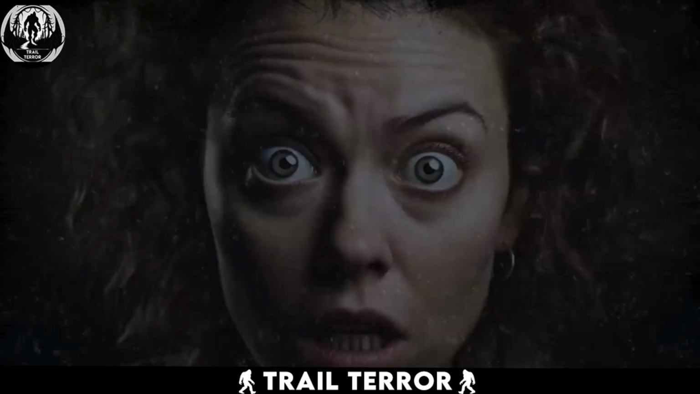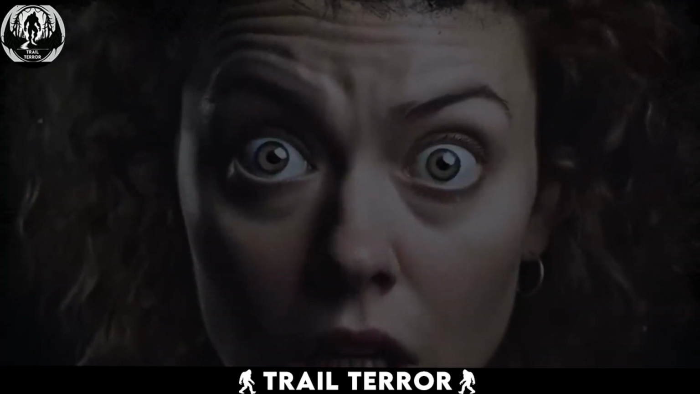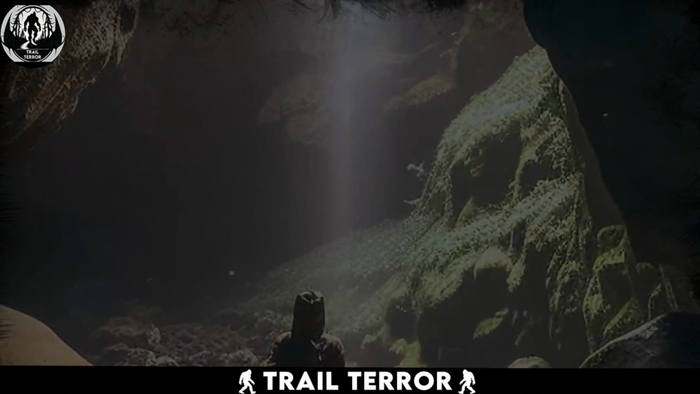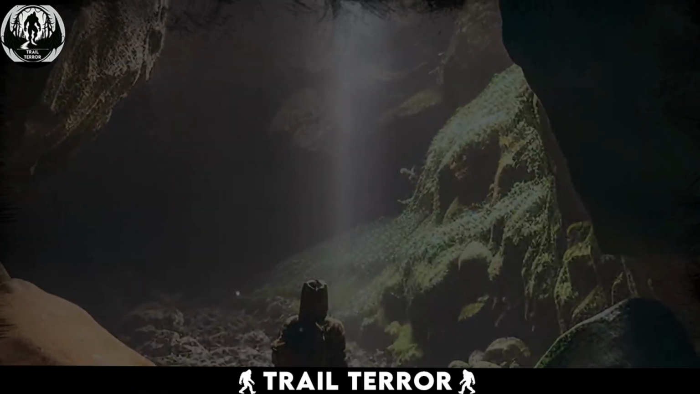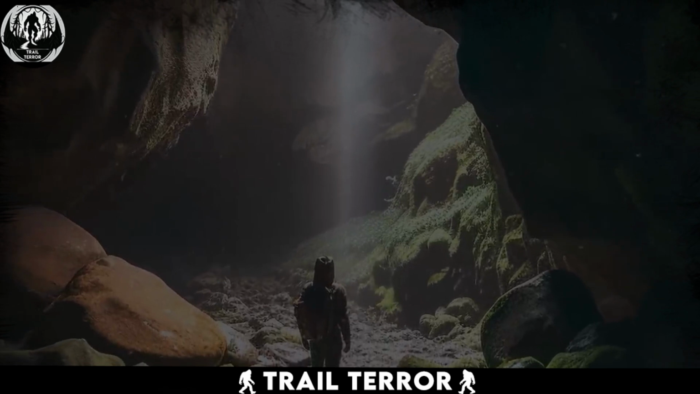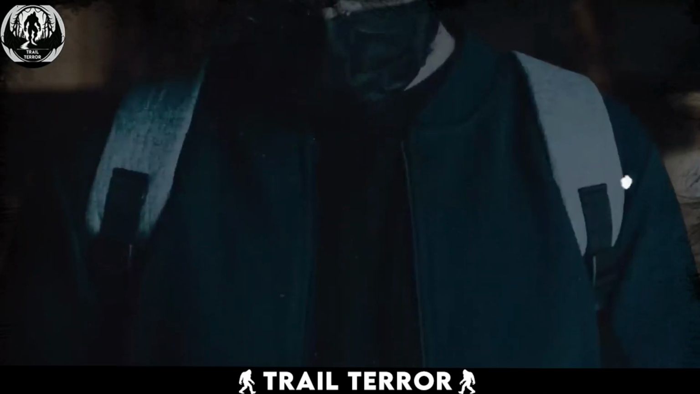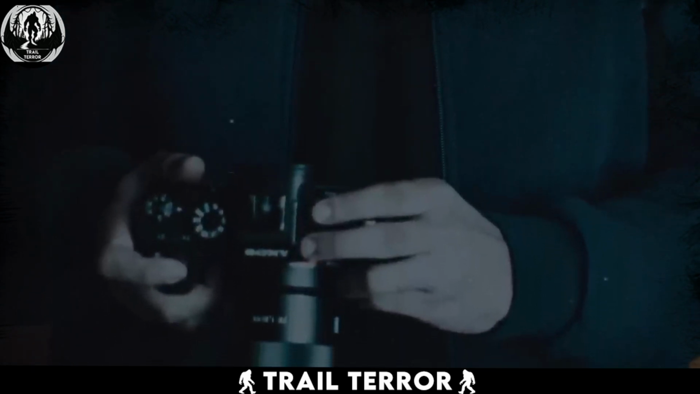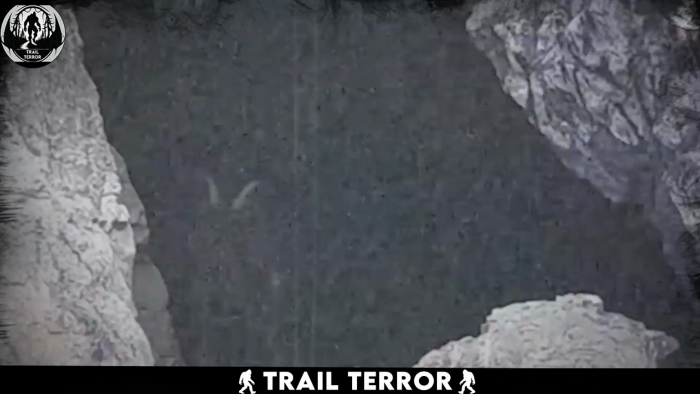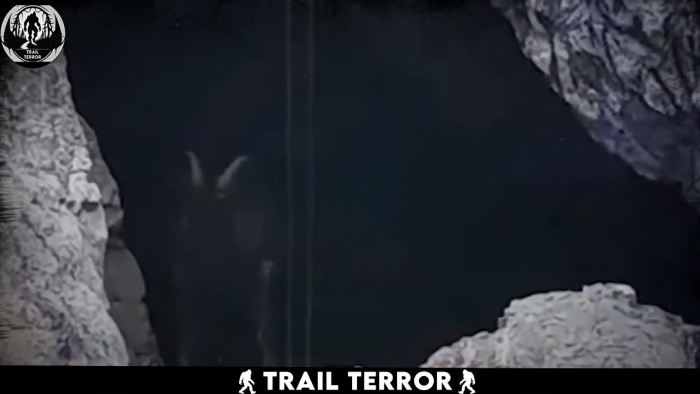I share your fear about dark, remote caves and the mysteries they may hold. In this video, a team of cave explorers captured footage of a cave that they planned to explore the next day. However, during the night, their camera recorded something rather unsettling within the cave's depths. There in the darkness, a gigantic goat-like head came into view.